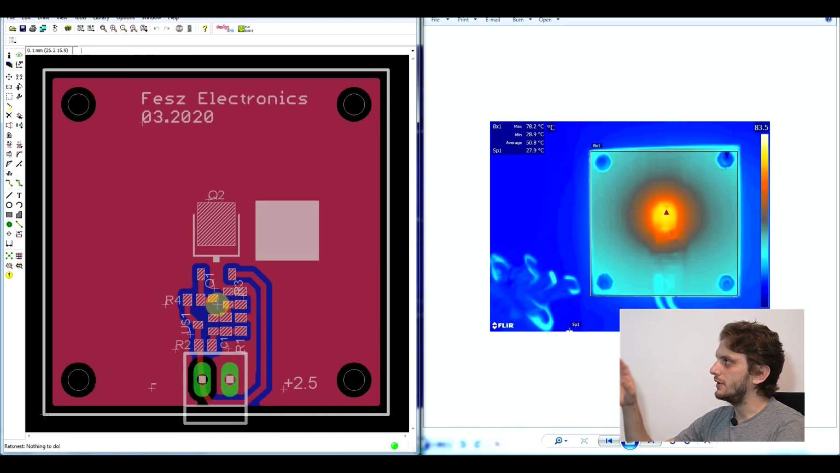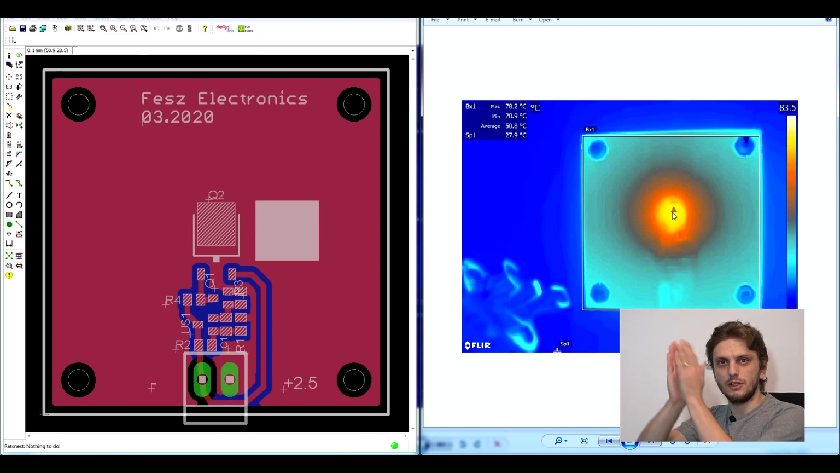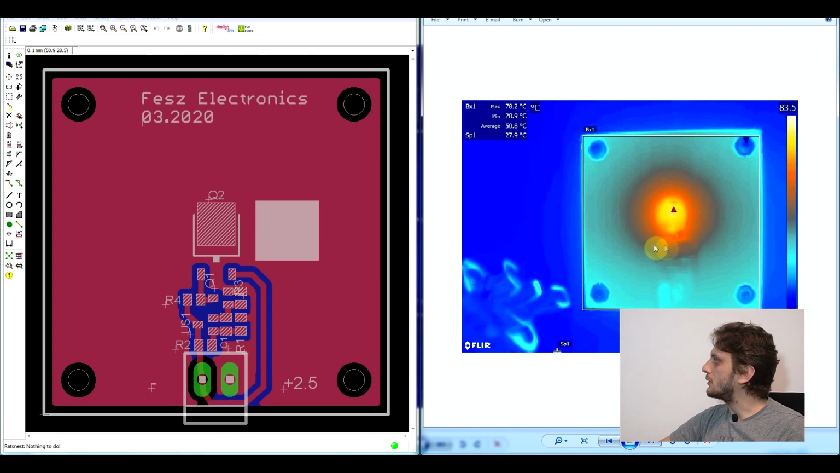And that's exactly what I did with this board. This is exactly the same as before, it's just that I removed the thermal cutouts. And we can see that in the thermal picture, heat is spreading out from the transistor much more uniformly. So you no longer have this cross effect in which heat only goes on a certain pathway. Heat is spreading out nicely and uniformly. So if you want to cool down your transistor, you need to ensure a copper area and you need to ensure good thermal contact to that copper area.